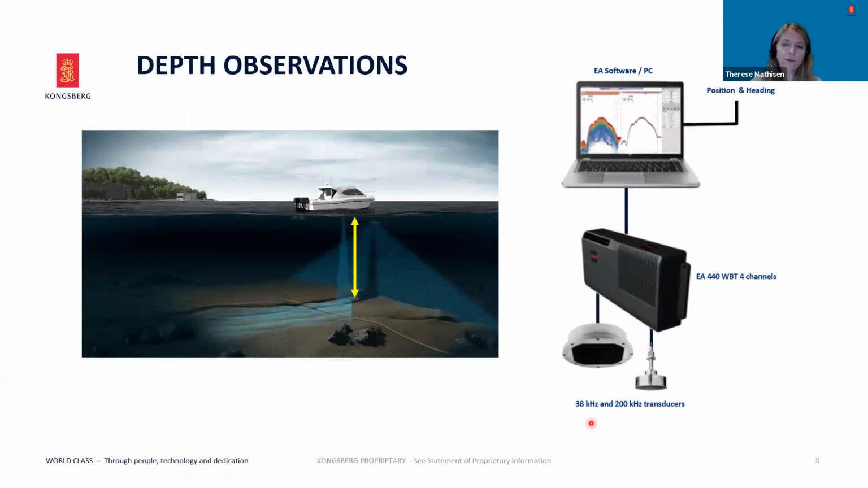Let's start with the EA440 as a depth measuring device. This is what the EA440 is world leading in doing, providing accurate and reliable depth measurements. The algorithms used to detect the bottom are world-class and have evolved and developed since the first echo sounder for the commercial fishing fleet came on the market in 1950. Now we are using CW pulses and FM pulses to achieve both high accuracy and resolution, as well as reaching deeper and longer than ever.